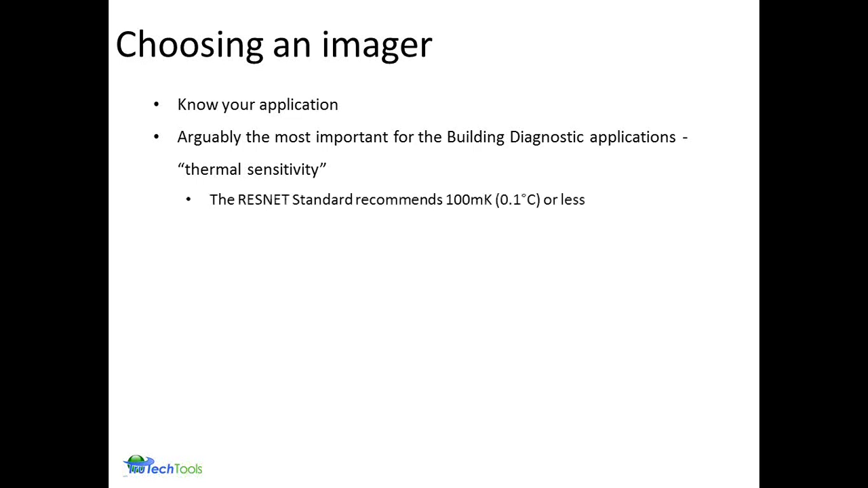Of course, RESNET standards suggest 100 millikelvin. When you're looking at a camera for the building envelope, you want to exceed that, either less than, but no more than 100 millikelvin. The lower the better, of course. Of course, imagers are priced all over. Understanding the use, the need that you have for the camera, and compare that back to the price.